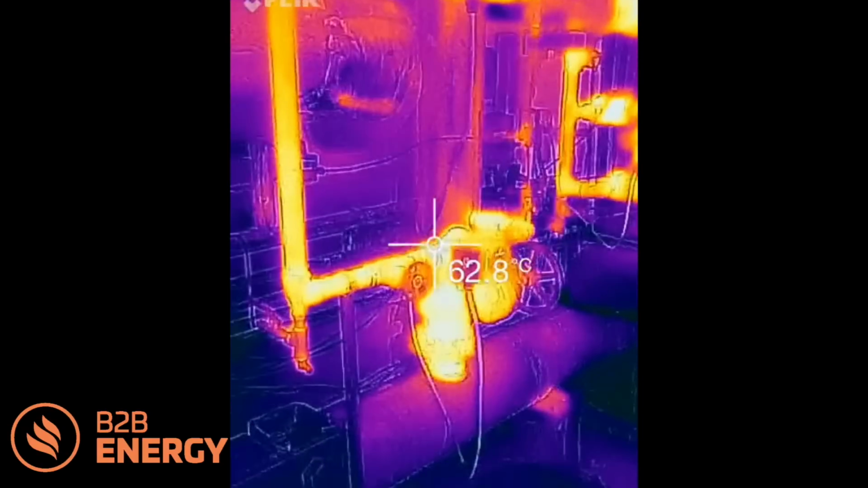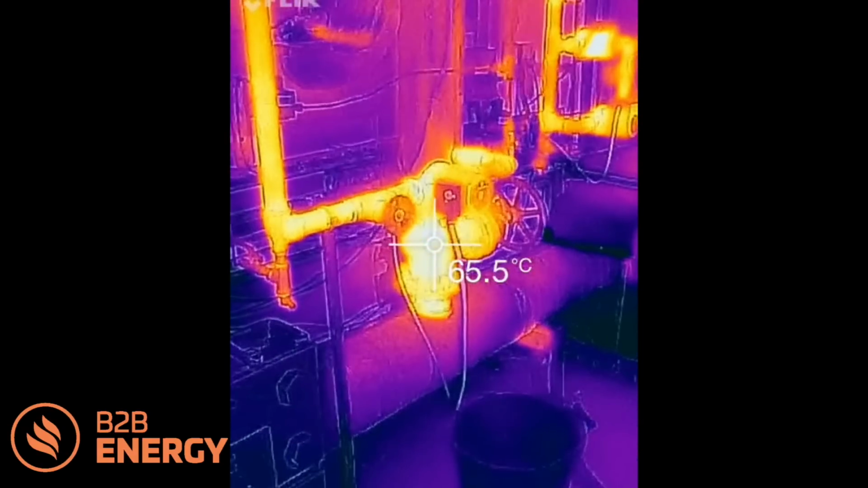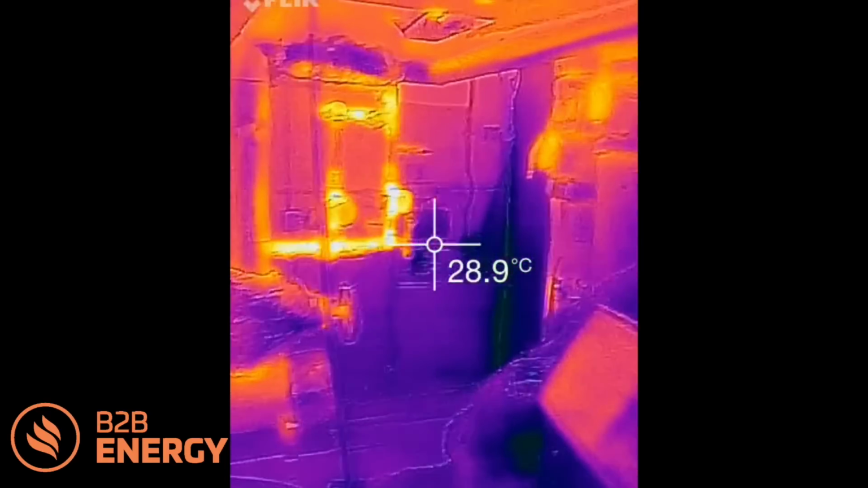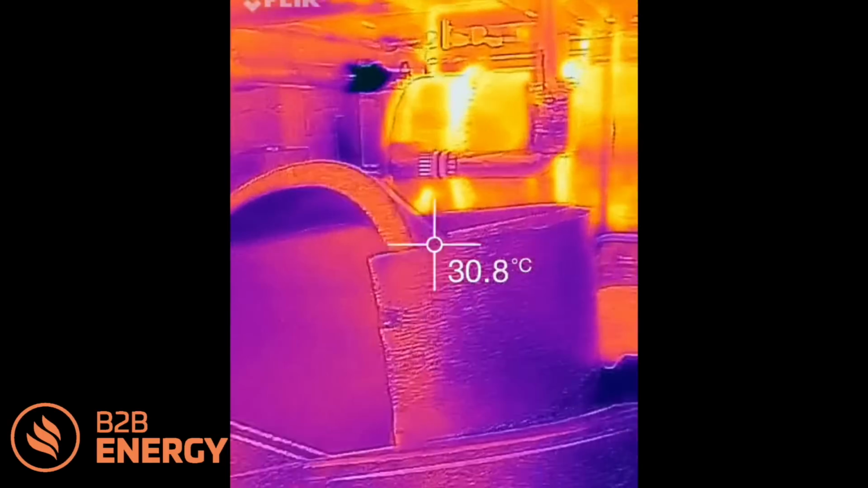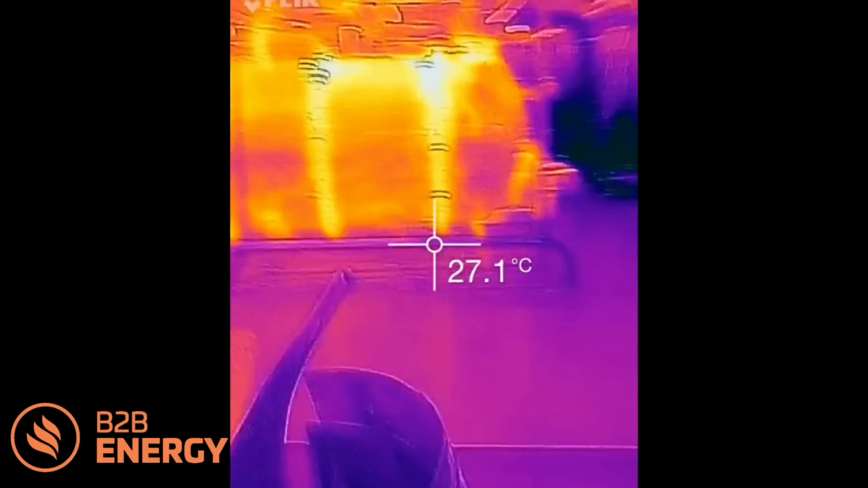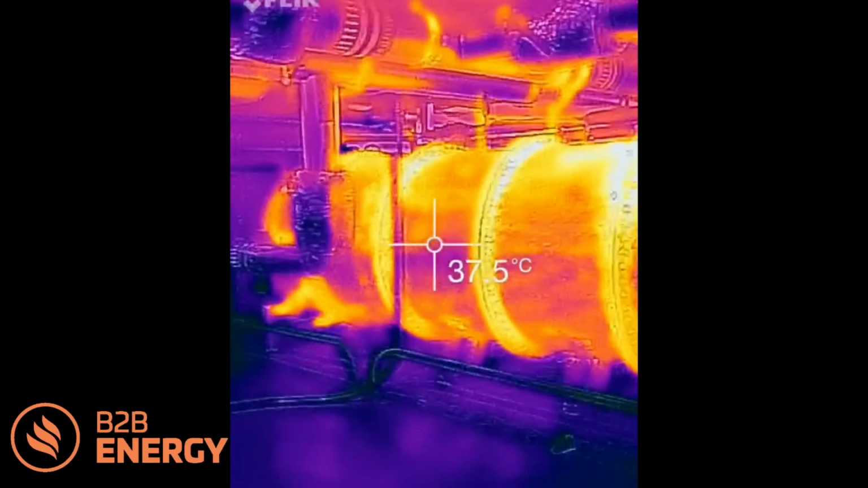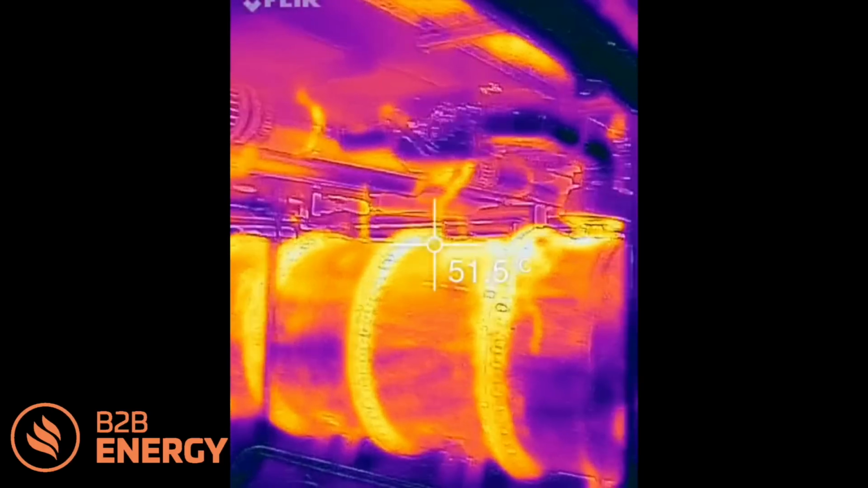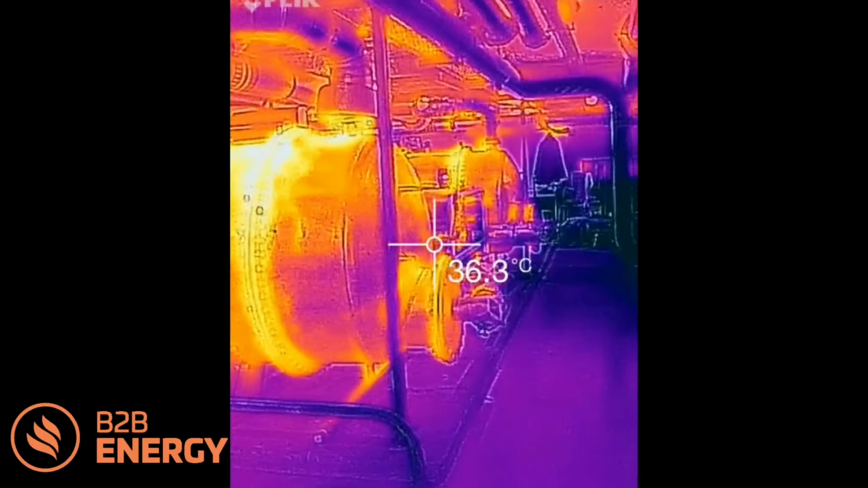Now, because you can plug this into your iPhone or iPad, you can actually do video with it. So when you're going around a plant room and there are significant areas that need to be lagged, it's a good idea to run through a video. I use this video to demonstrate back to the organization in my final meeting on the day, just to show them the areas of focus regarding lagging that needs to be done. You can see here clearly that the hot water cylinders needed to be lagged.